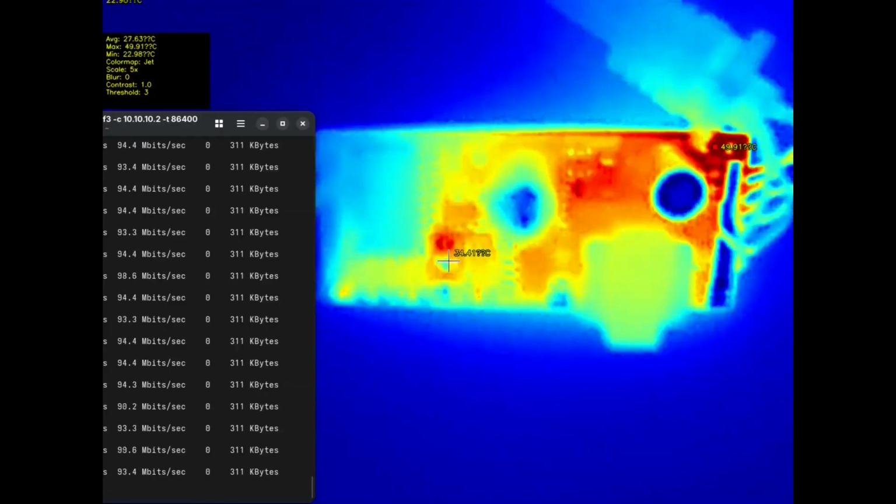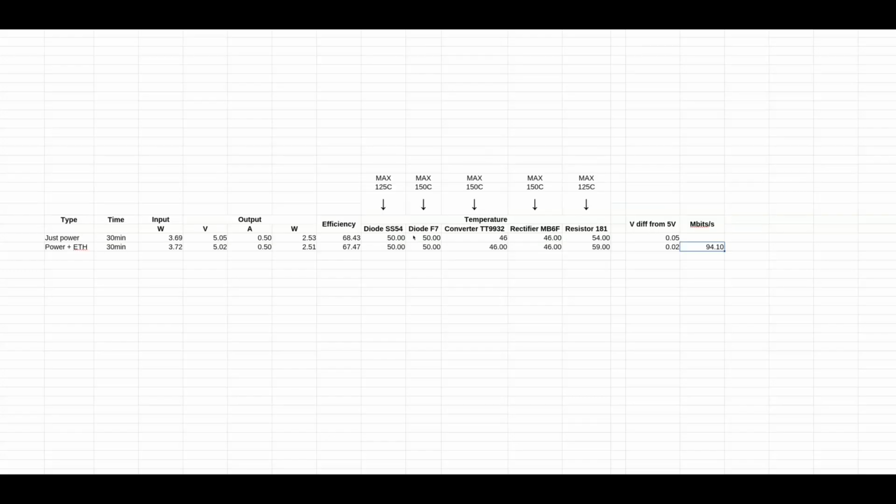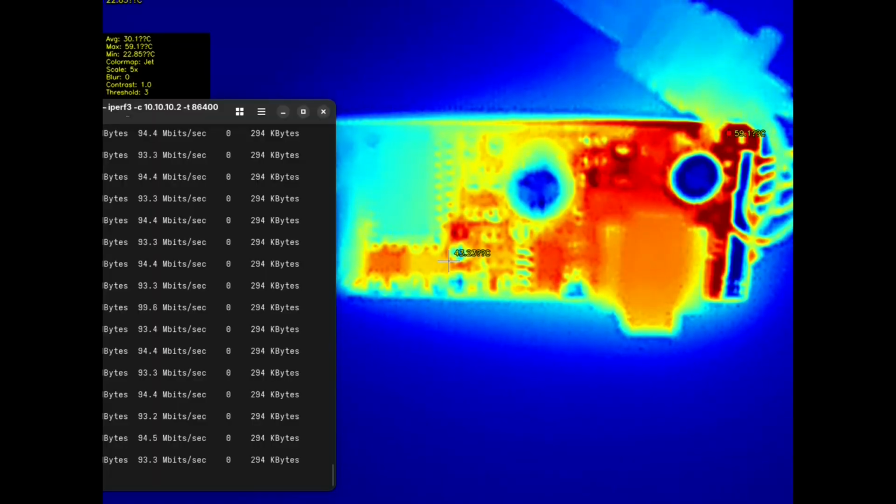When we start to pull half an amp on just power and power with Ethernet, the efficiency, yeah, it's below 70%, so not great, but does the job. The speed's the same, or almost the same. It was, yeah, so the same in margin of error. The temperatures look great, everything's fine.